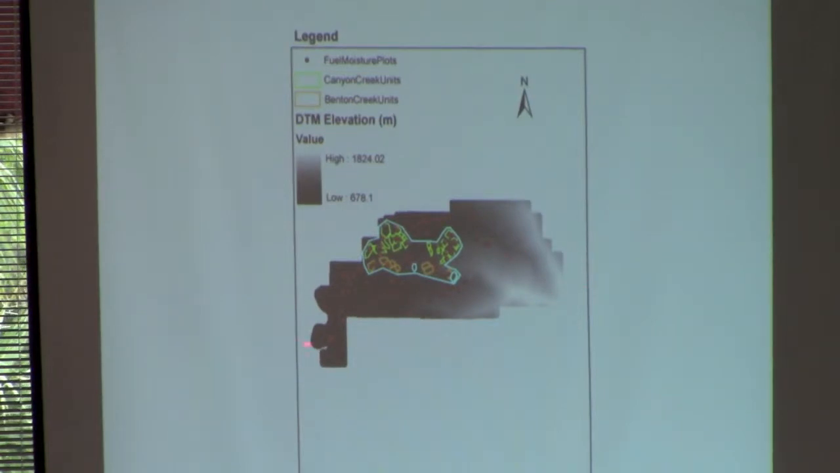The elevation varies by about 1,000 meters, a little more than 1,000 meters. And one thing you notice immediately is that our plot distribution is biased towards the lower elevations. This is problematic for building a model that you want to do landscape level mapping with and landscape level inference.